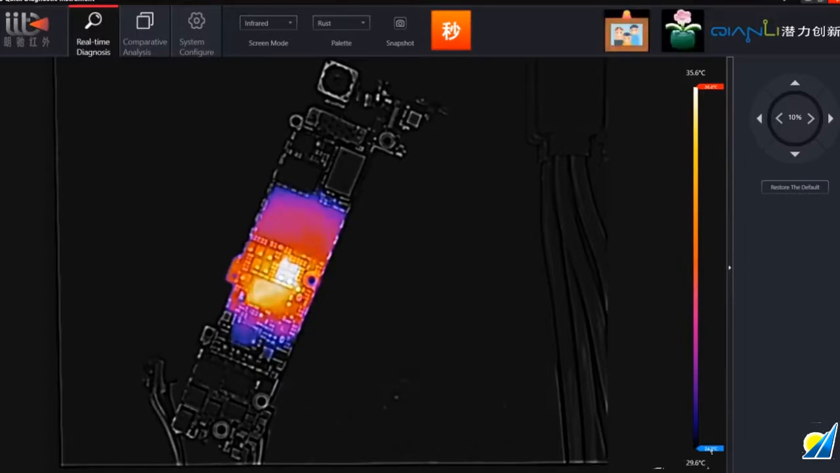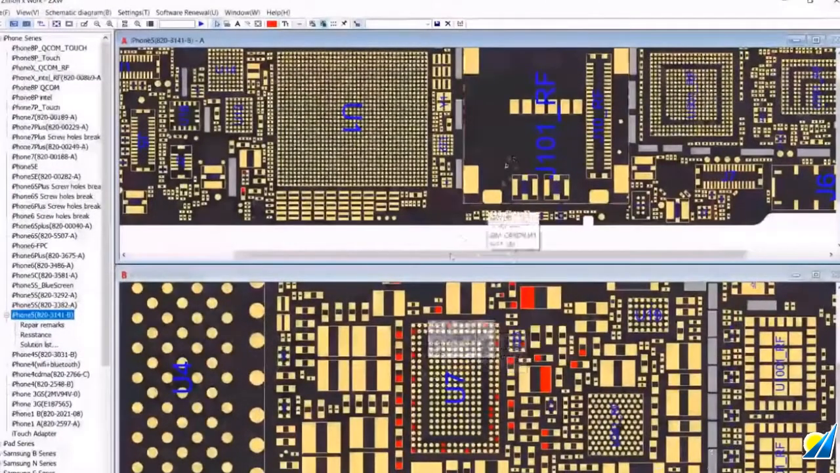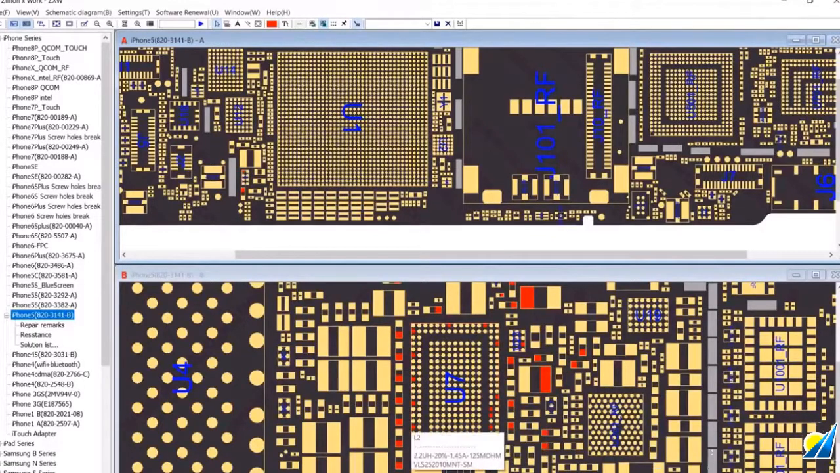And what we can do is drag this down and we can actually start seeing exactly where it's coming from on the PMIC. But you also see a little bit of heat coming from there. So does this mean that it's coming from the PMIC? It's a partial short, something on the VCC line pulling it down, so it's not necessarily on VCC. Even so, that is basically the VCC section there. So if we go to ZXW and look over here, we can see that the VCC line goes all the way through this PMIC here.